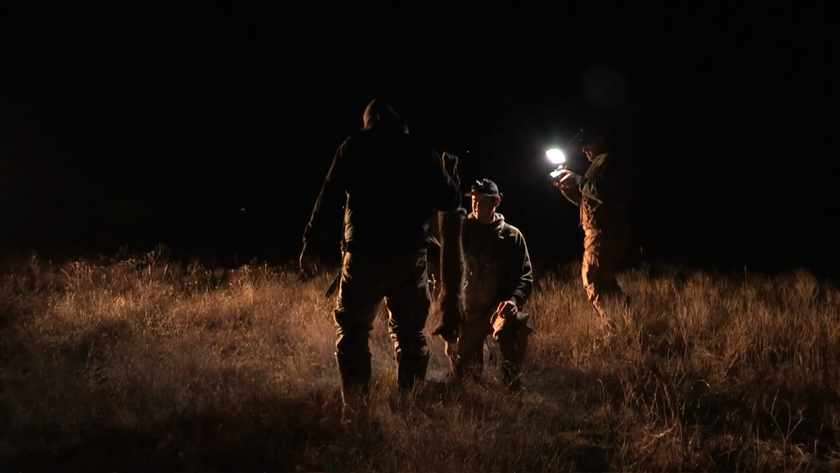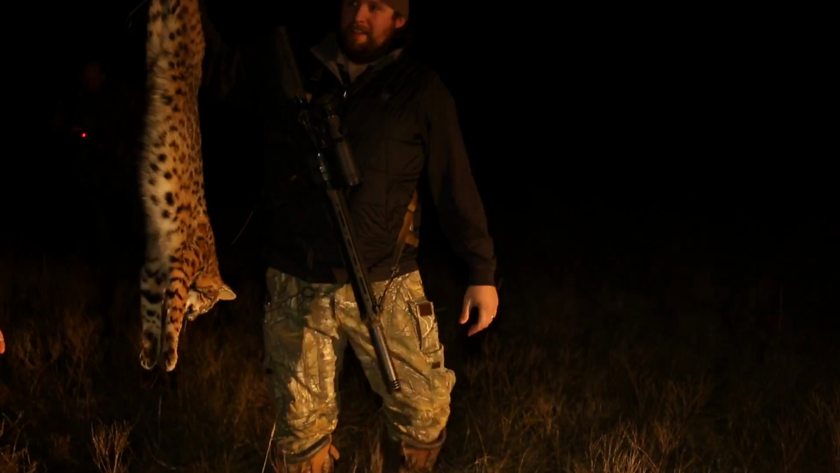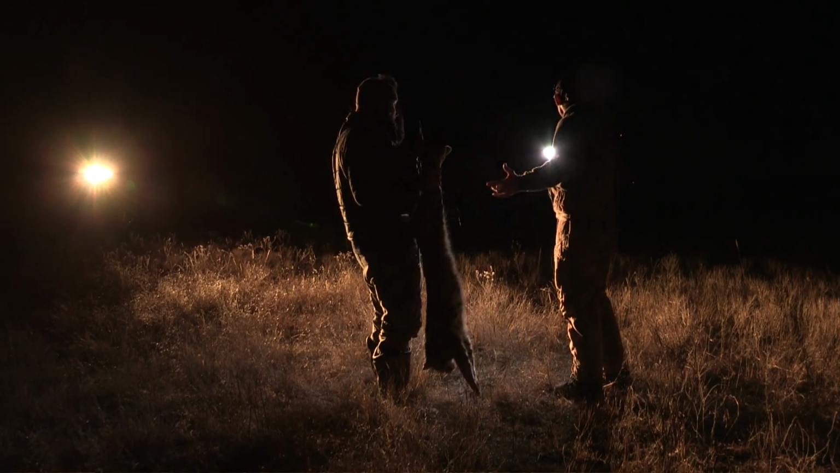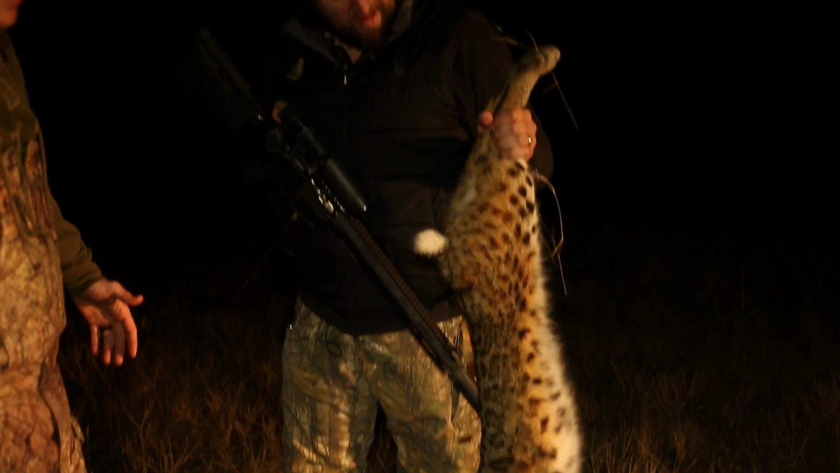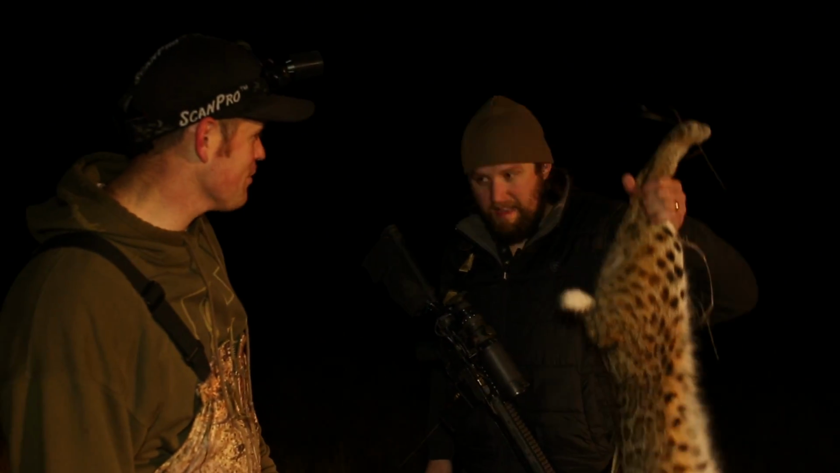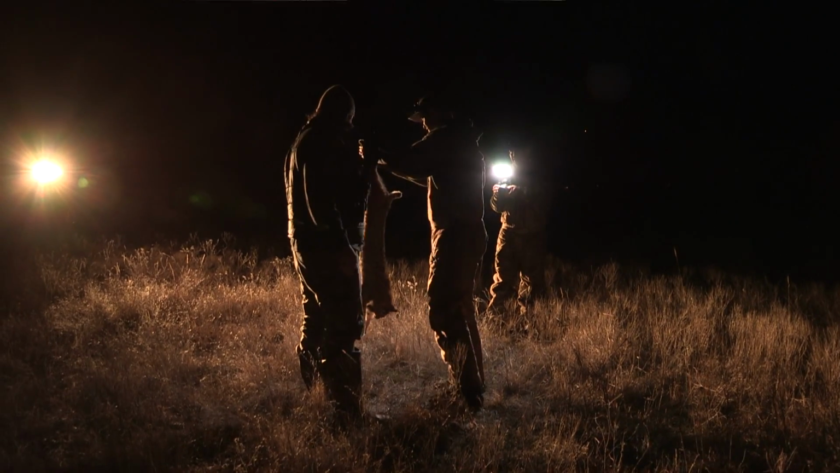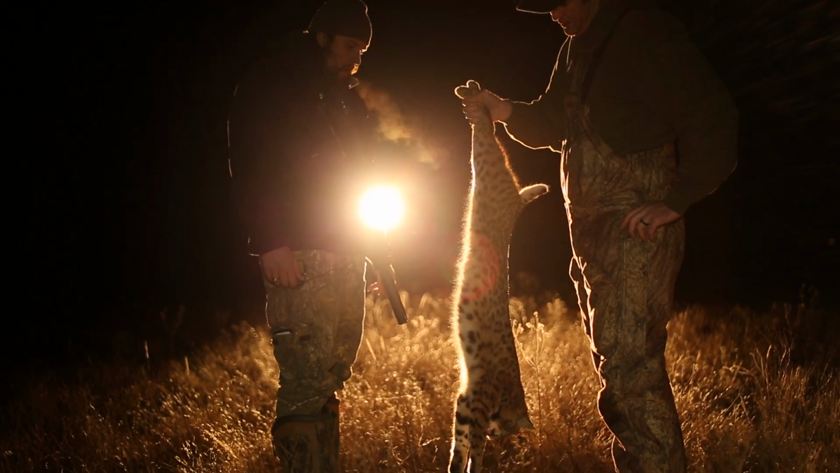All right. Now, we're some big guys. You got me, I'm 6'6". How tall are you? You're probably 6'3". We got some big guys in the back of this truck. Now, you look perspective-wise against us and that cat. You know, it's not like we're a bunch of midgets holding up a 10-pound bobcat trying to claim he's big. That's a big bobcat. Dude, that is awesome, man. That is awesome. I'm pumped for you, dude.